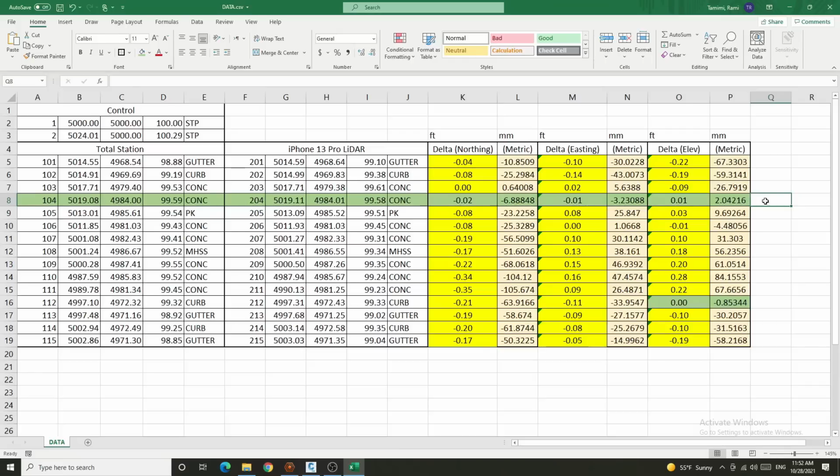104 we really can't use to test the accuracy because we used it to do the alignment. You might be wondering why this isn't 100% zero, and that's because I didn't pick the exact same location when I did the alignment versus when I did the feature extraction. So forgive me, but I was off by about 1/100 of a foot. Nonetheless, let's move on to the next point.